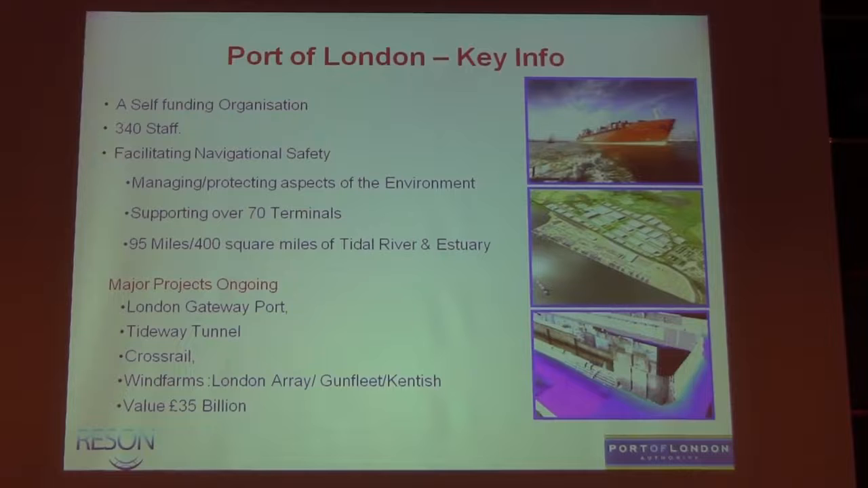The vessels that we're looking at here come into the Thames with about 0.9 of a metre under-keel clearance, with a tide maybe falling 1.5 to 2 centimetres a minute in some cases. So it's all pretty critical stuff.